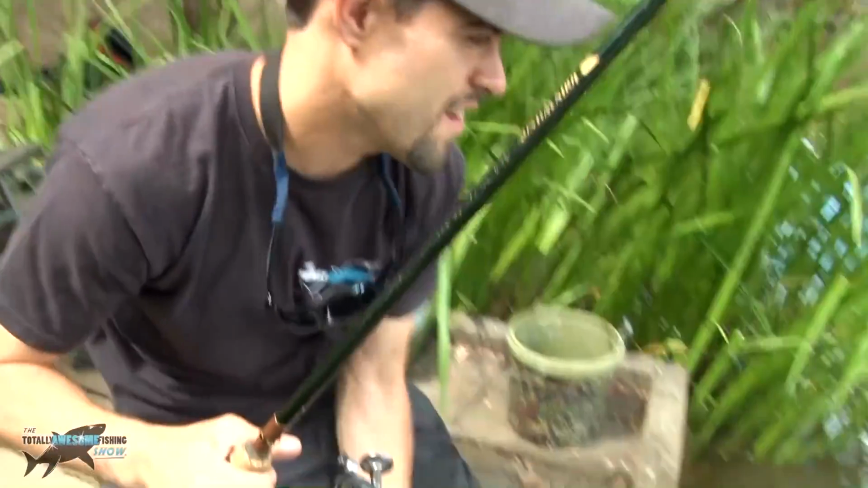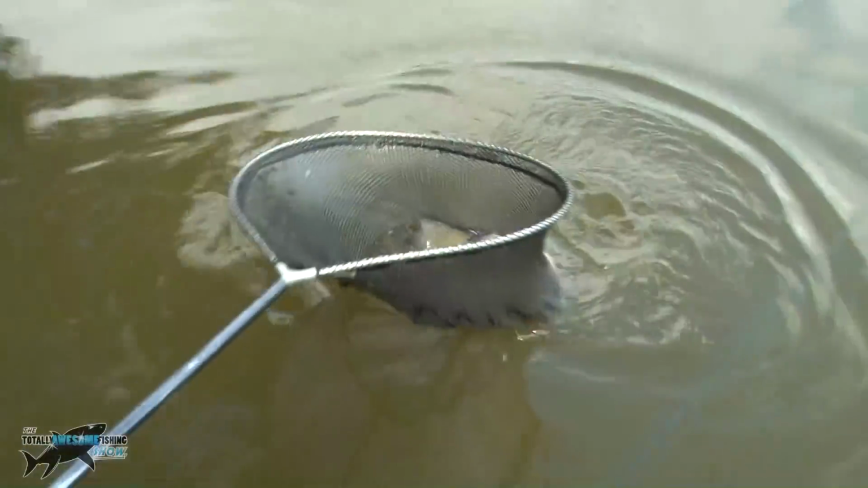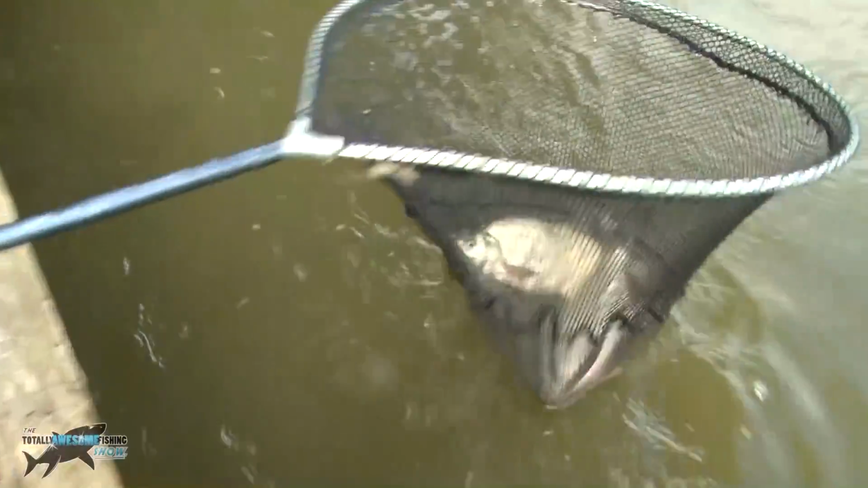Well, there we go. On the pellet feeder. You can't really do better than that. 2 fish in the net. 1 on the method feeder, 1 on the pellet feeder. Job done.